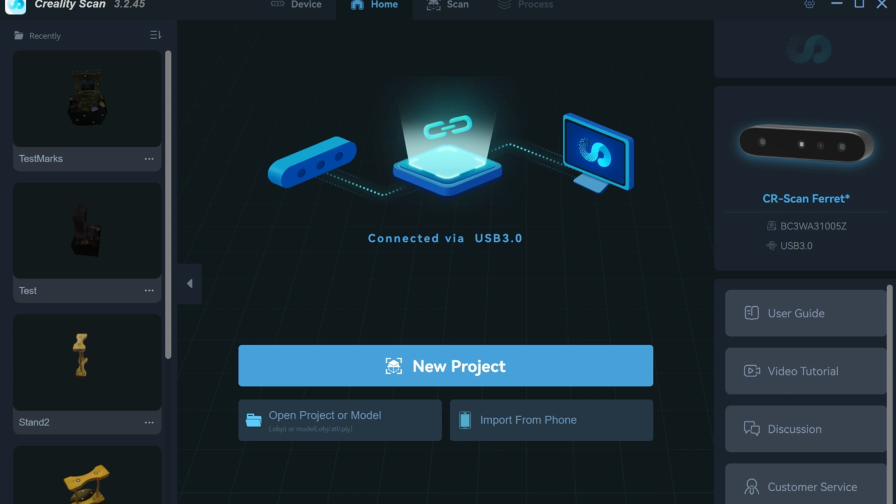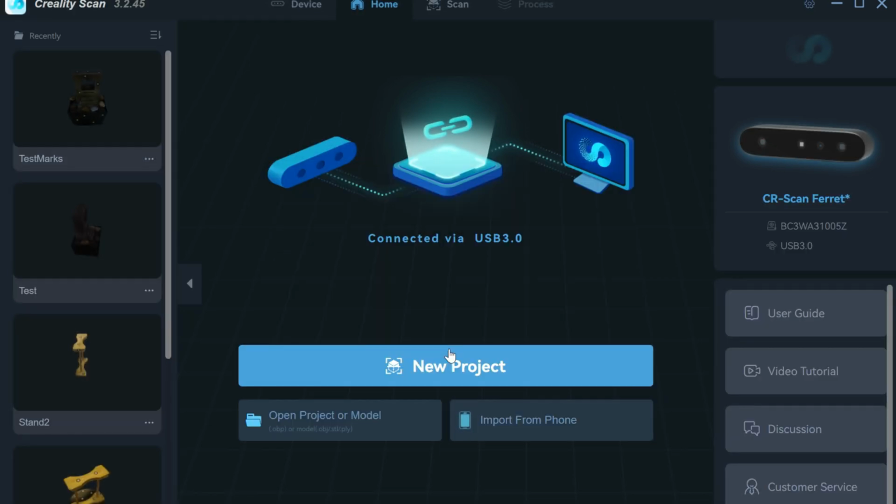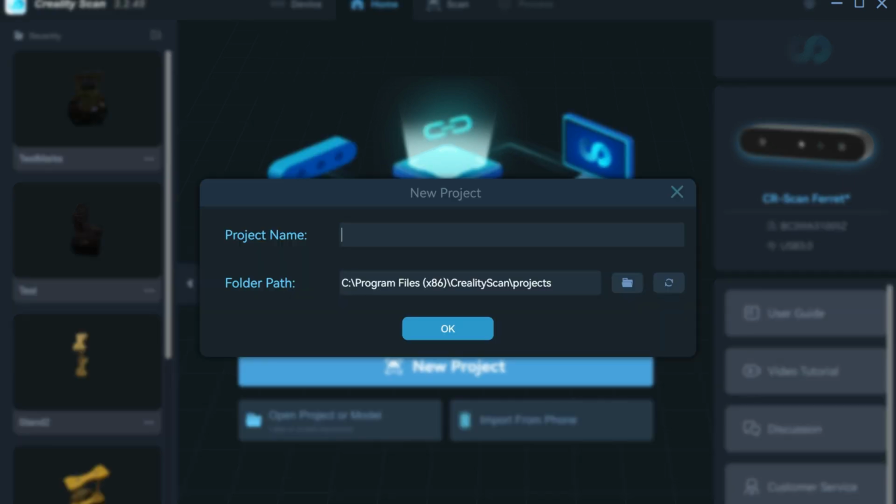And actually, the first time you launch it, you're going to see the performance test results. So depending upon the specs of your computer, it's going to show you what it can actually do. So this computer here is a relatively powerful desktop. So it's got the RTX 4080, i9 processor and 32 gig of memory. So it's setting all the specs accordingly. So just hit confirm. Now you're just going to want to go into new project once it's connected. Going to give it a name.